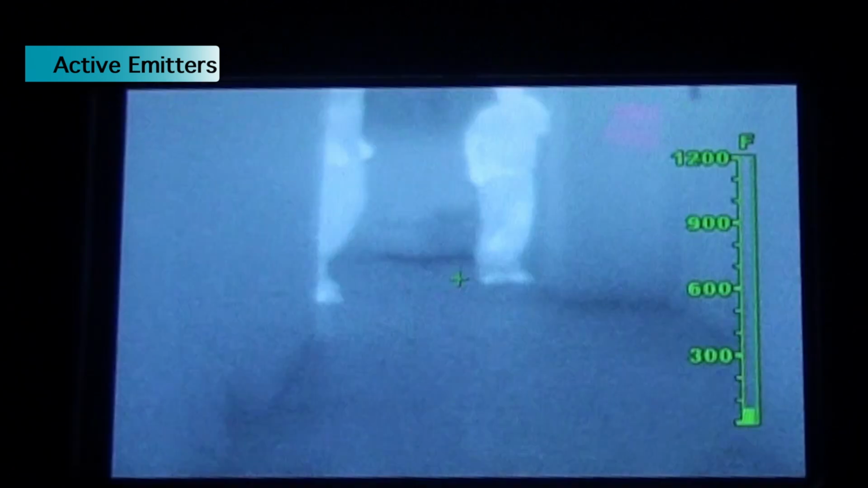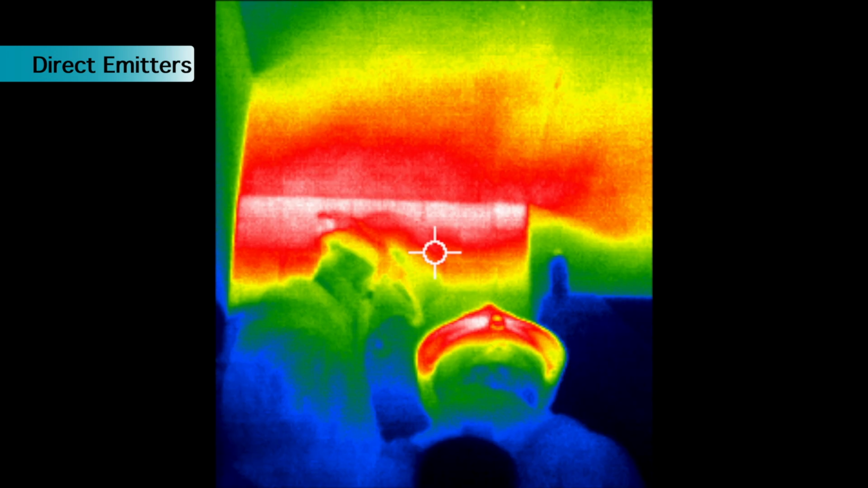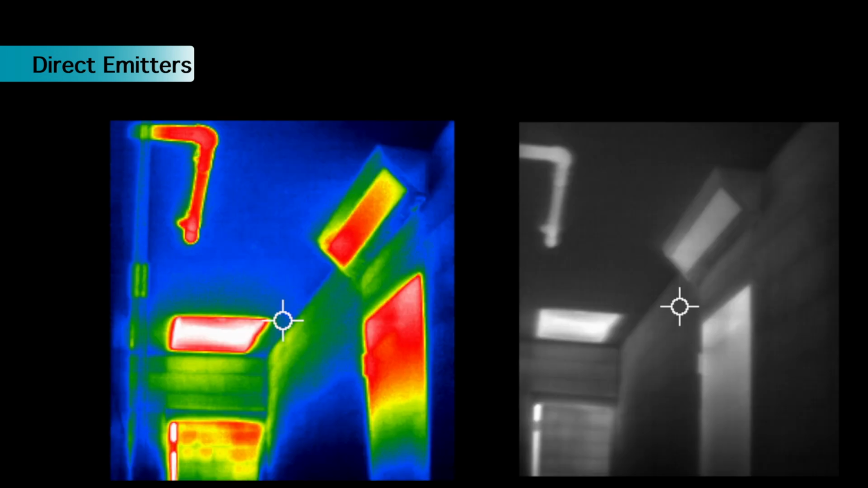An active emitter will generate small amounts of their own energy. Things such as people, animals, and electronics are all examples of active emitters. And when present in a room full of passive emitters, these things are relatively easy to detect. A direct emitter will generate large amounts of heat. Fire is the perfect example of this. Not only does it generate a substantial amount of heat energy, but its heat and energy will heat up the other passive emitters nearby.